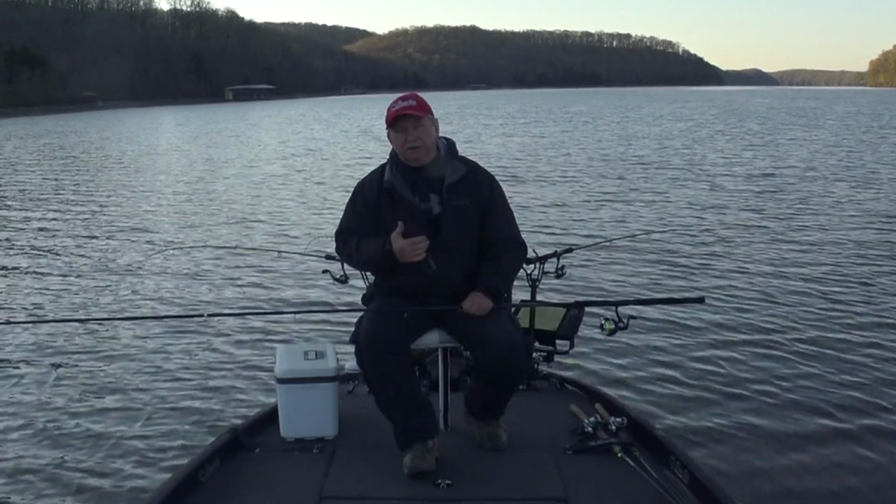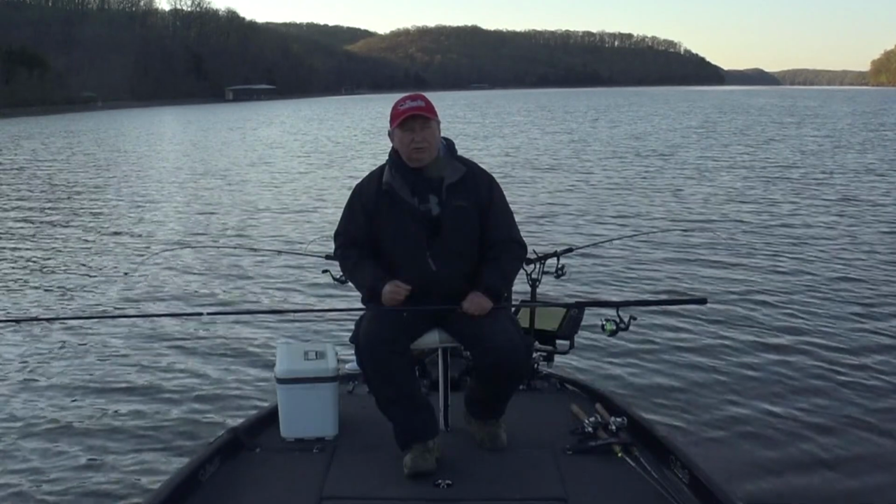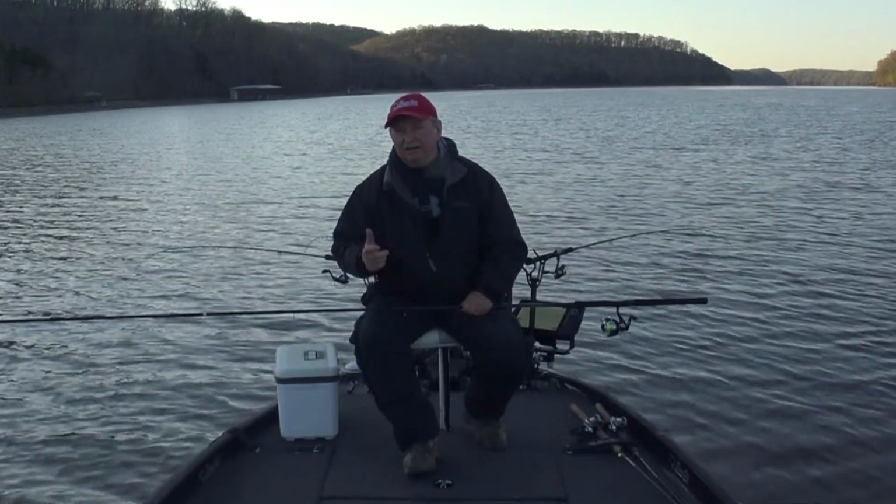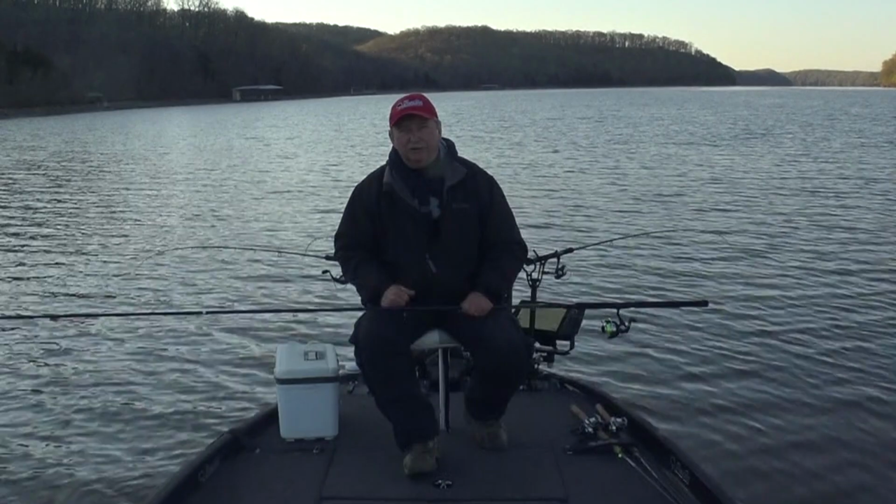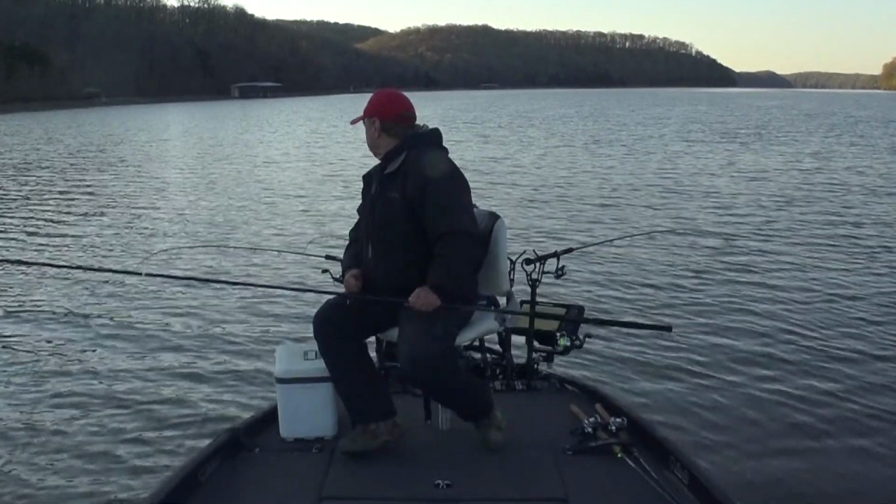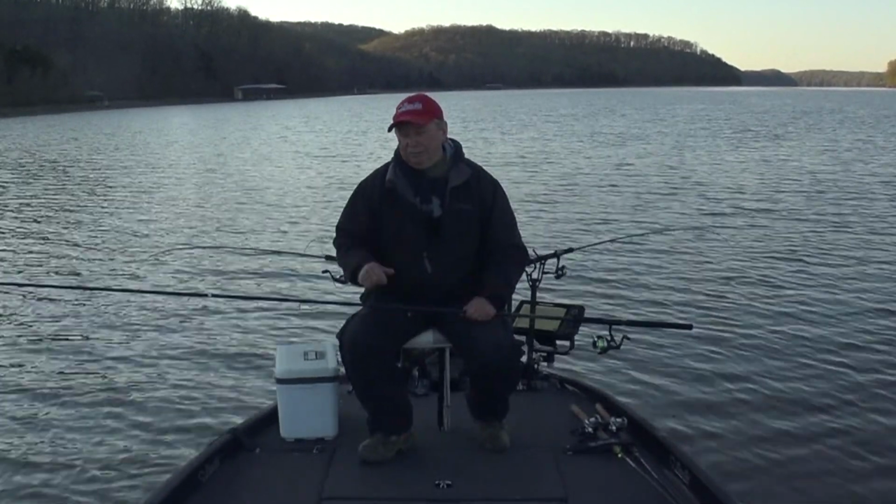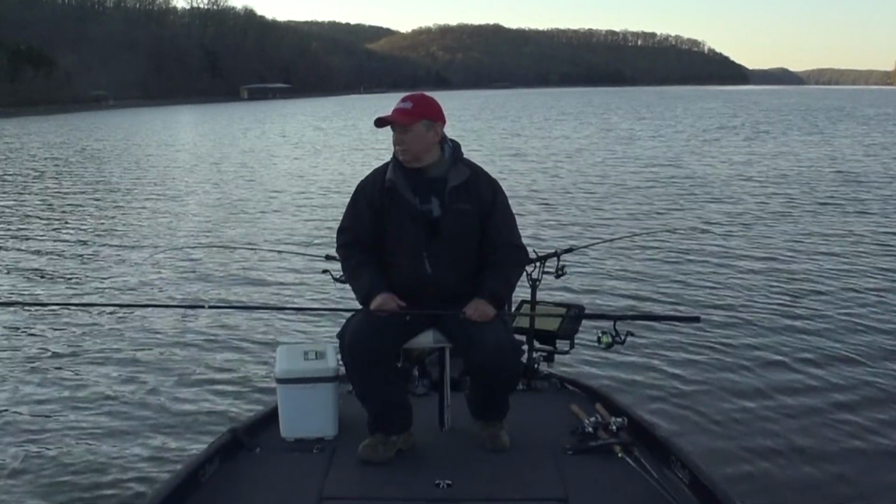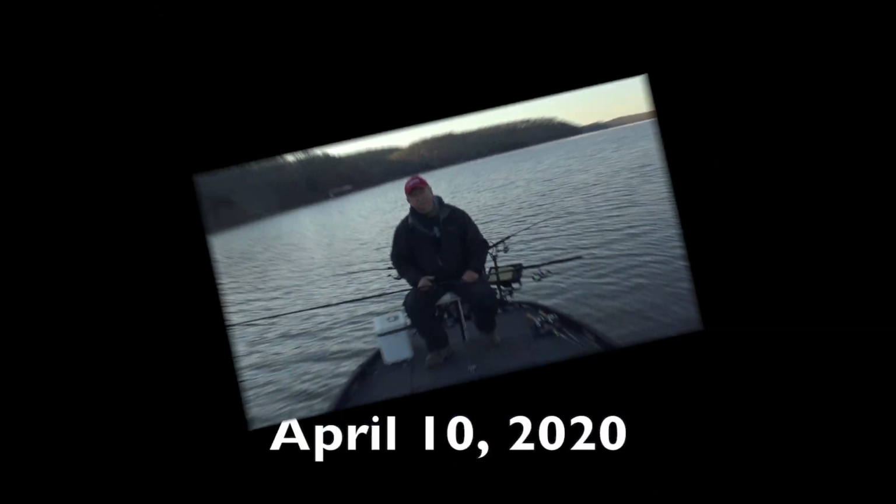I'm going to try to show you my settings I use on my live scope. And we're just going to go along. The winds are supposed to be light and variable today, so it should be a great day. The high is only supposed to be about 55, and I don't think that's going to hit until about 4 o'clock this afternoon. So it's going to be chilly this morning. We're going to go along and spider rig, just see if we can catch a few fish. And I mainly wanted to just kind of show you this live scope and how I set it up. Hopefully it'll help you, but let's go fishing.